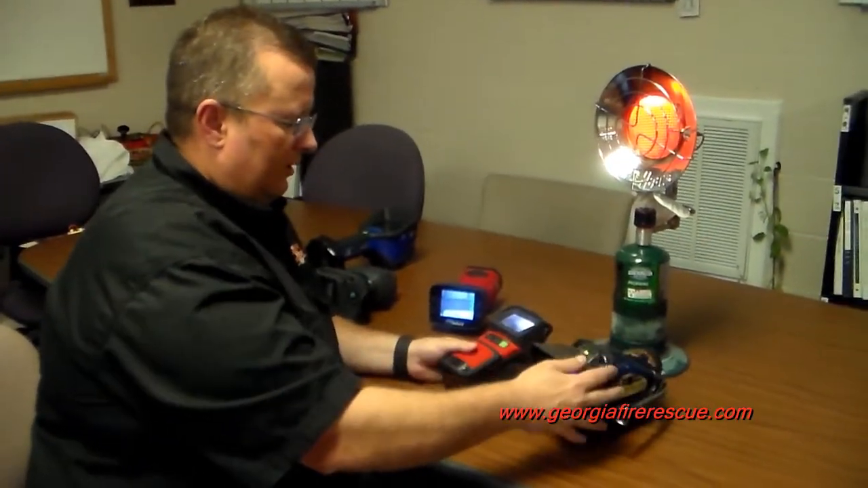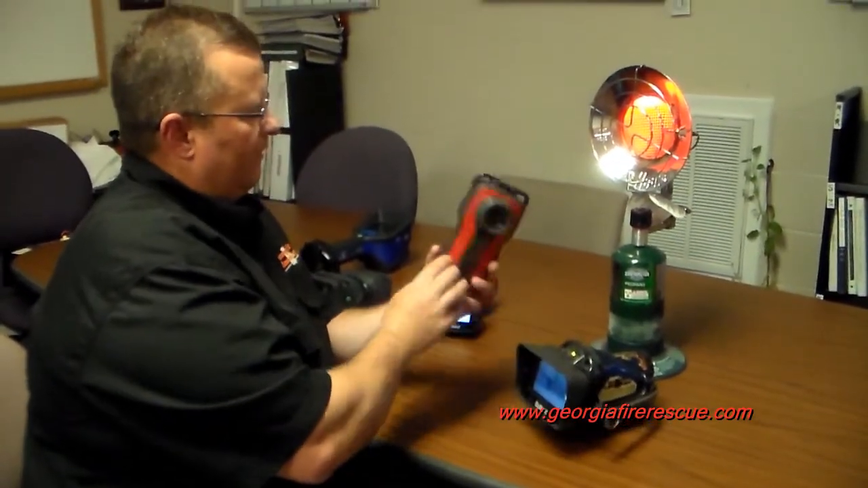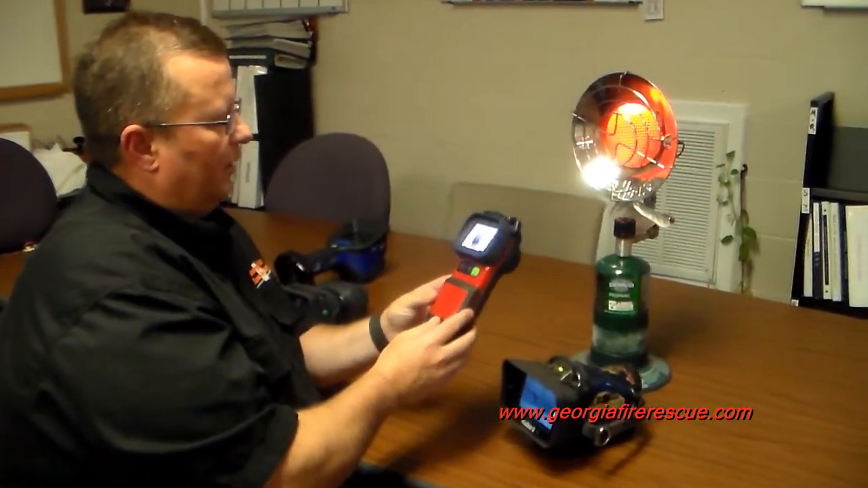We'll once again talk about our little video series on how all thermal imagers are not created equal. We're going to talk about Bullard. Here's an example of a T4 Max thermal imager, and one of our competitors that is on the market now with this smaller size thermal imager.